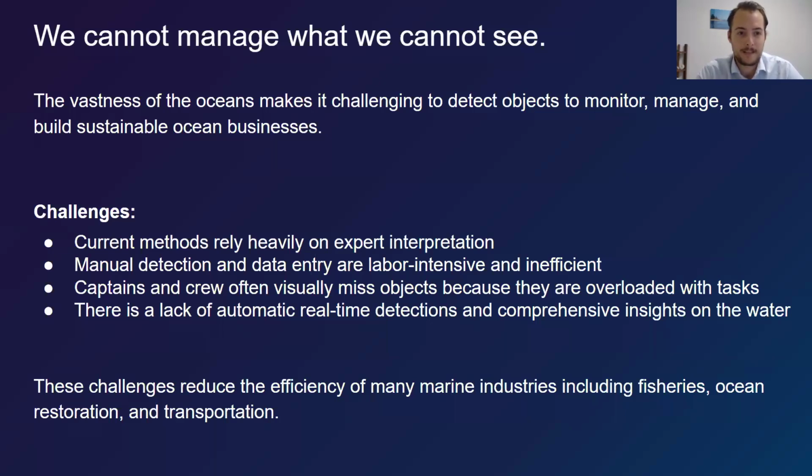So in general, detecting objects relies on expert interpretation. And this manual detection and data entry is very labor intensive. It's very inefficient. Especially while you're out there on the boat, captains and crew can often visually miss objects on the sonar as they're overloaded with tasks.